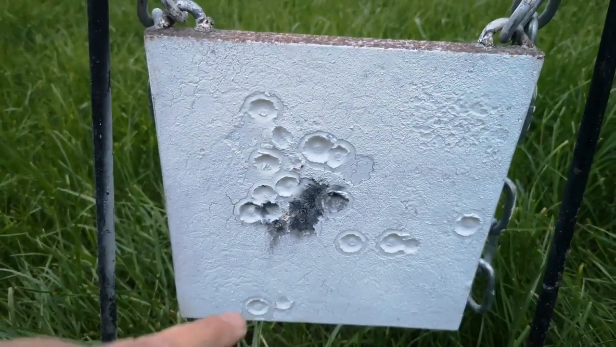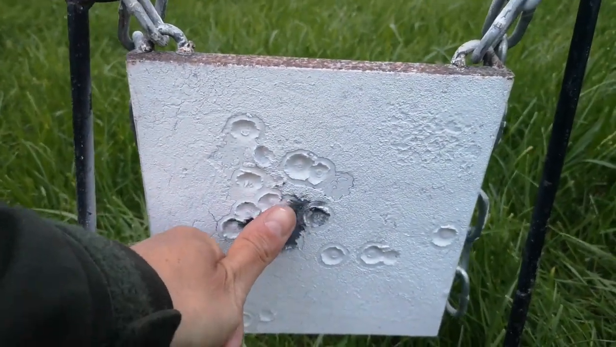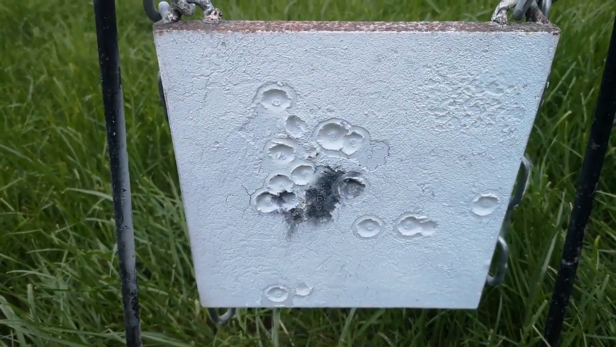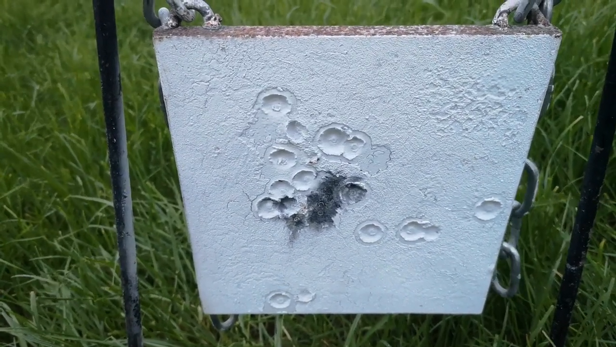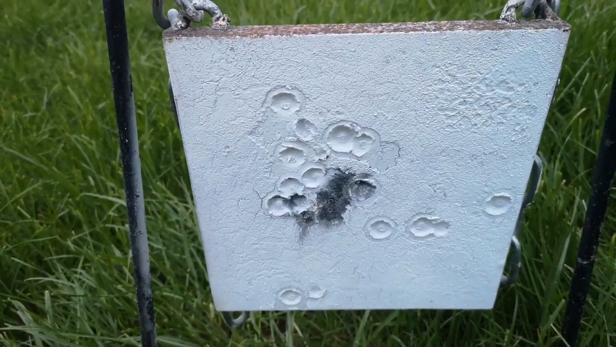Okay, I'm quite happy with that. That small shot group there, it's probably an inch perhaps. That's 50 yards. I wasn't really dead steady. I was just leaning on the side of the truck, so happy with that. That's grouped well, and hopefully the footage will come out and look clear.